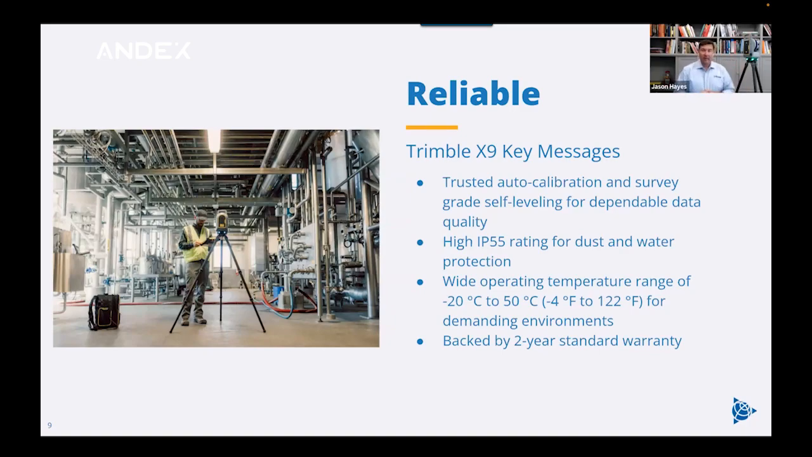With the X9, it's taking care of all of that for you. It's checking it, making sure, before every scan that you're going to have good data. And like I said, if the calibration goes out, the instrument can go in and check that. And this is for both the angles and the distance.